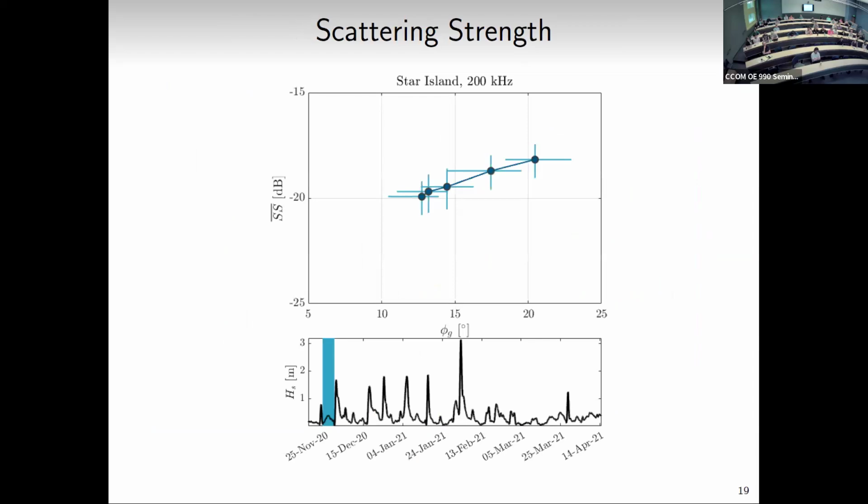You would get something looking like this: average scattering strength as a function of grazing angle. We can see that you get lower scattering strengths at lower grazing angles compared to higher grazing angles. This is what we expect from models, which we'll talk about. But this is during the period between two storm events.